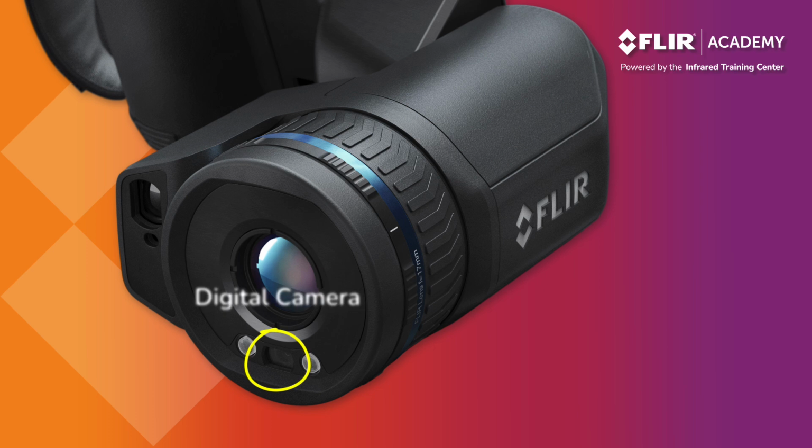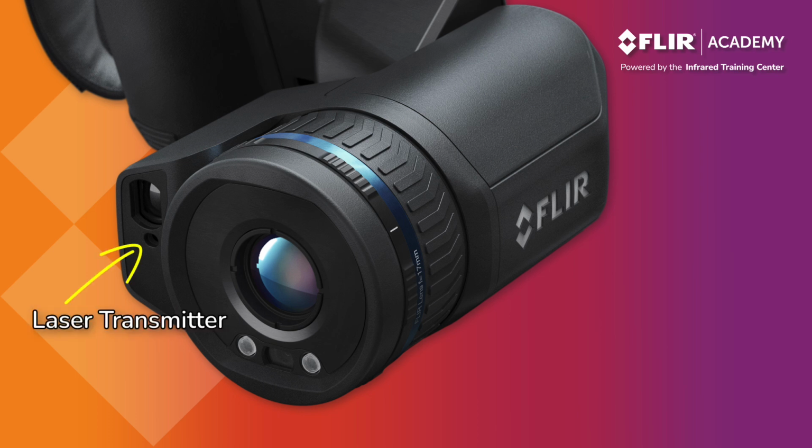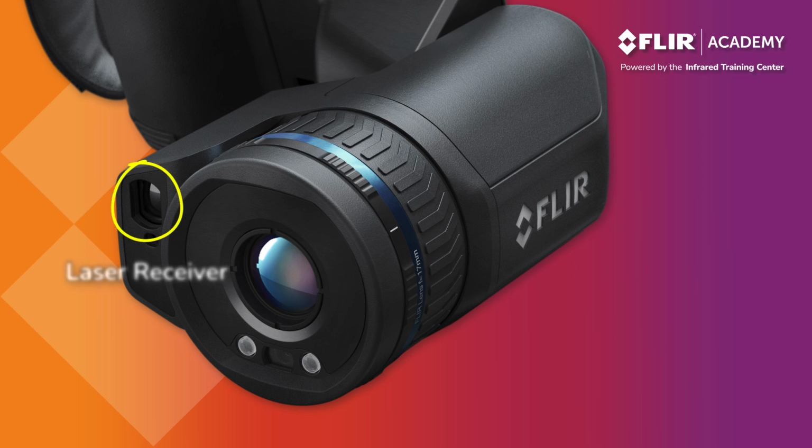There is also a digital camera that captures visible light control photos when saving an image. 2 LED lamps are also included. These illuminate the scene, helping operators capture better visible light photos in low light conditions. The laser transmitter is where the beam originates from when activated. This works in conjunction with the laser receiver, which is used to measure and calculate your distance to target.